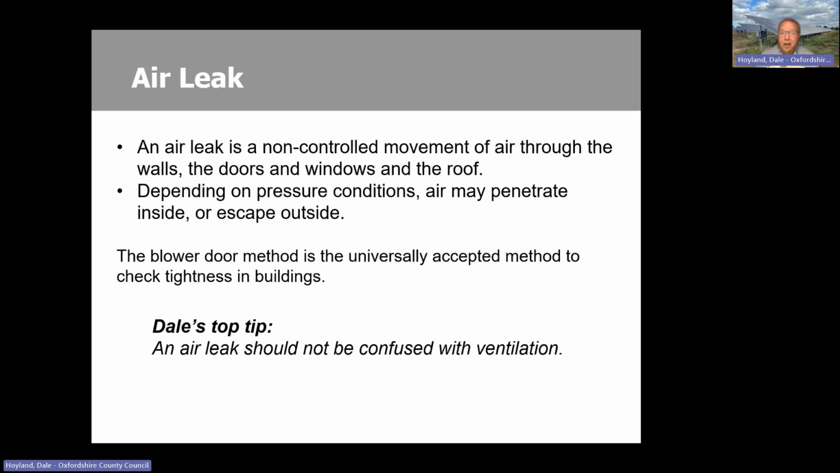So secondly, an actual air leak, and as it says there, shouldn't be confused with ventilation, which is really important for both the property and the occupants of the property. So proper ventilation to remove moisture that we're breathing out and cooking and clothes drying and everything else. An exchange of air periodically is important.